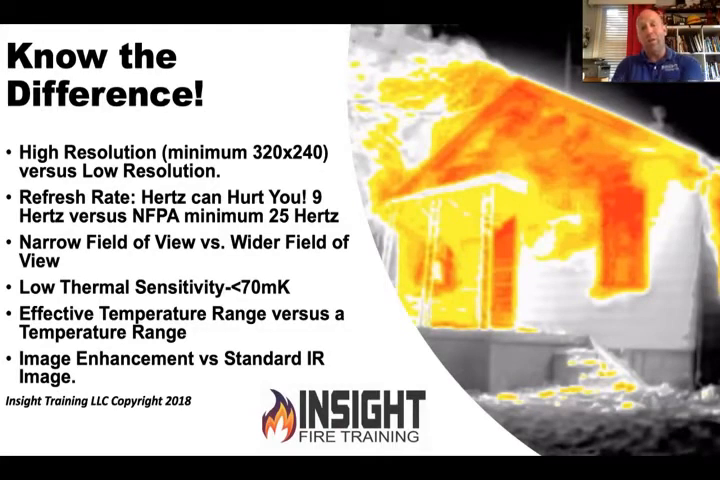If you bought a TV less than 30 hertz, you'd be frustrated because you couldn't watch TV. It would lag or trail, or you'd see frame by frame. So what you want is something that's faster and refreshes the image faster. You want a wide field of view camera. A lot of them are very narrow.